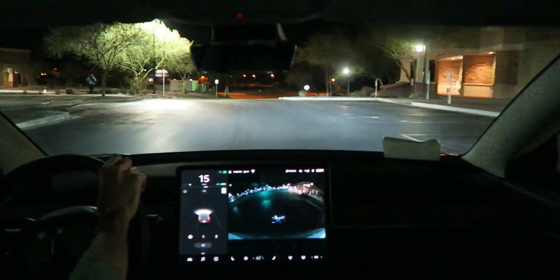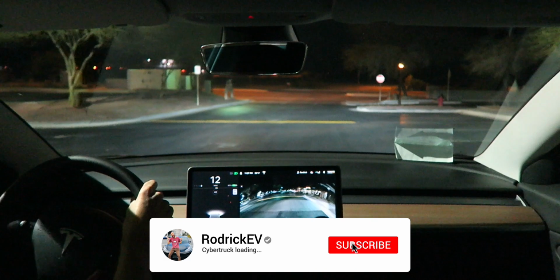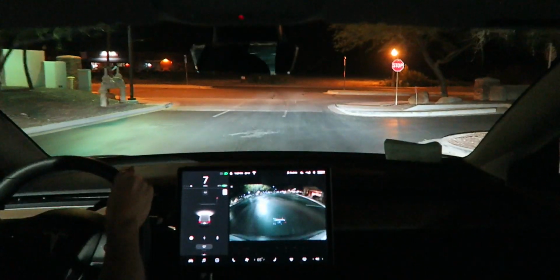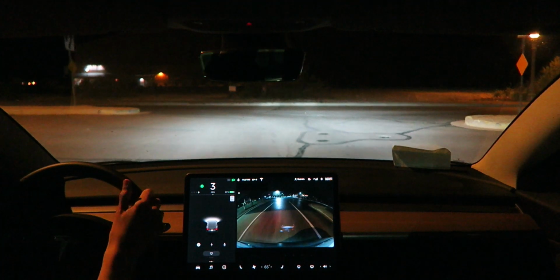Alright guys, who's up for another late night autopilot drive in the dark? We're gonna pull out of this parking lot right here and get started. Some speed bumps to go over real quick. Now we can hit the road. We're gonna turn out left here. No autopilot, of course. I'm doing this all manually, old school. Alright.